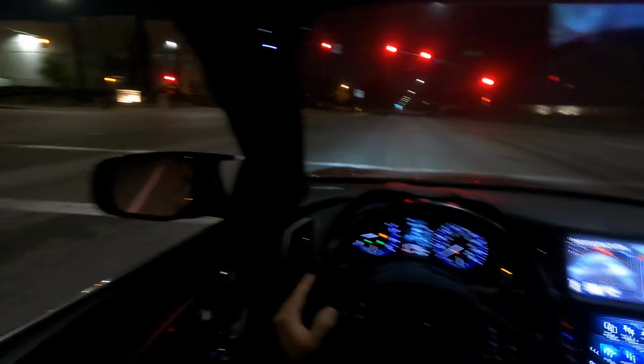I do not like those cars. I do not like them at all. They're just not a Corvette to me, bro. I don't know, I just don't like them. Should we try a little dig right here?